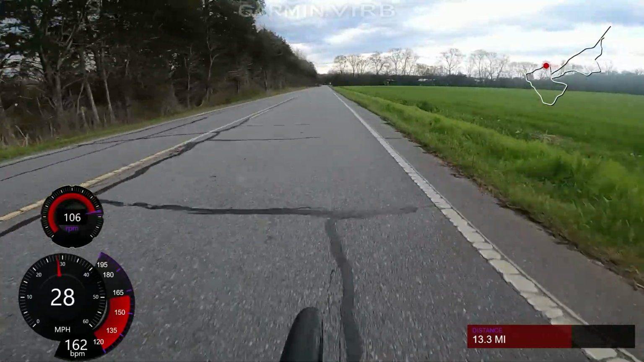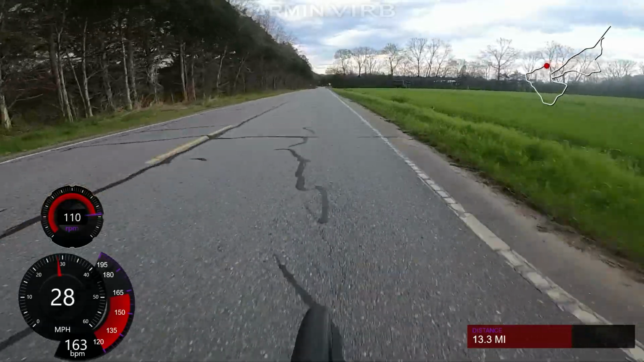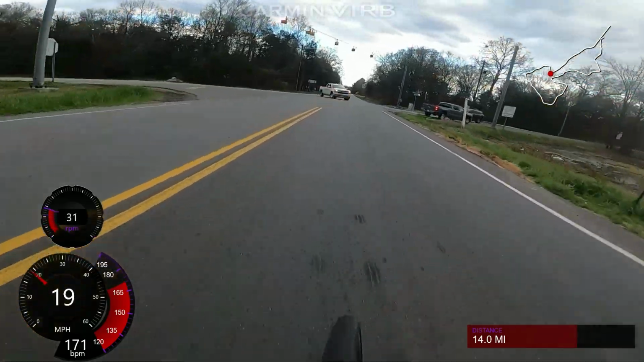But I'll probably speed it up here because it's just going to be me and him spinning back and forth over and over again. We'll see how that goes.